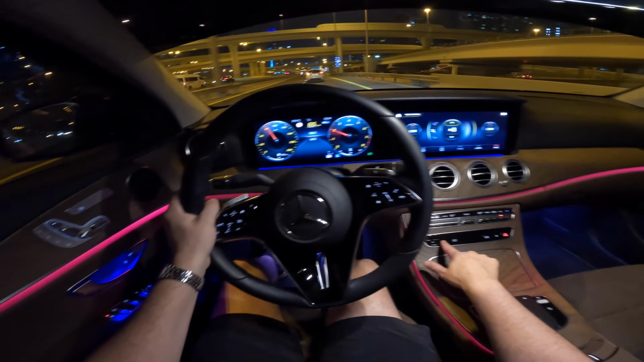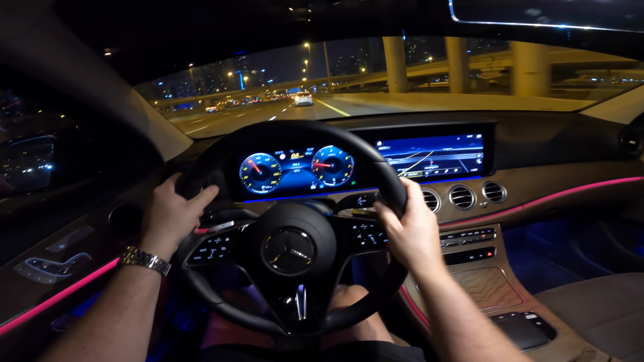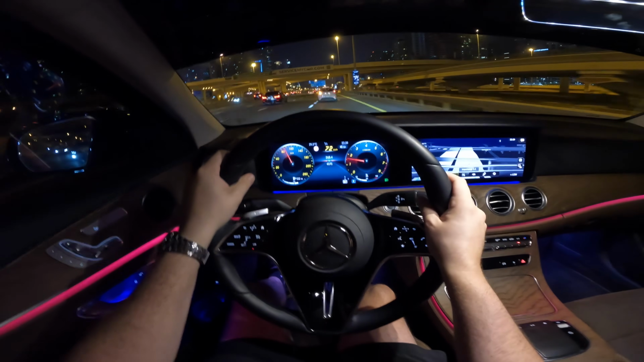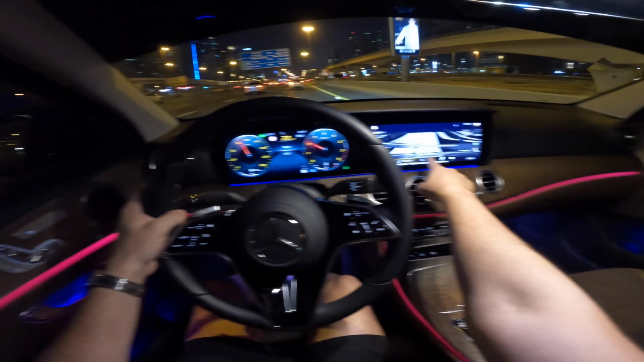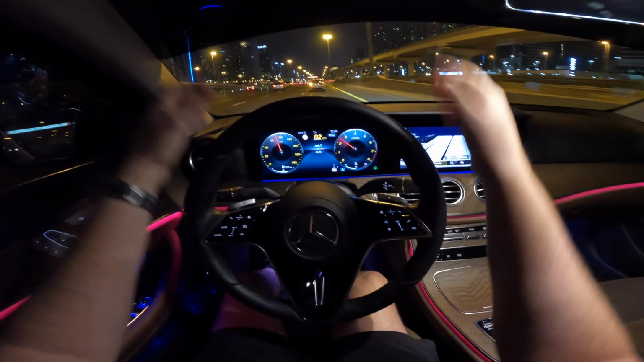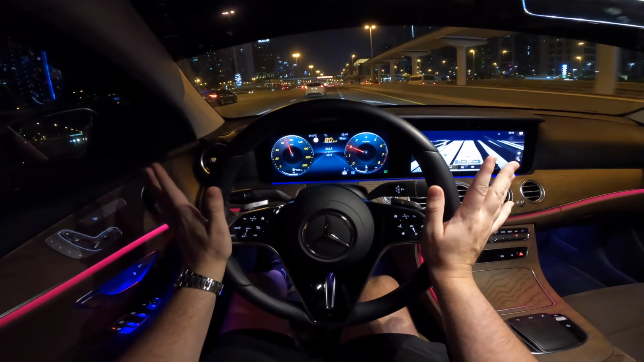Let's pull up the navigation. Look at that, three-dimensional navigation. It loads very, very quickly. Good graphics as well. Everything on this feels top-notch. The graphics are very impressive. It's showing the exact amount of lanes that are on the highway. That's actually really awesome. And then when you put in the traffic directions to get to a destination, it'll actually show you which lane to be in to make sure you get off the road, which is really helpful, especially when you're driving in a place that you're unfamiliar with.